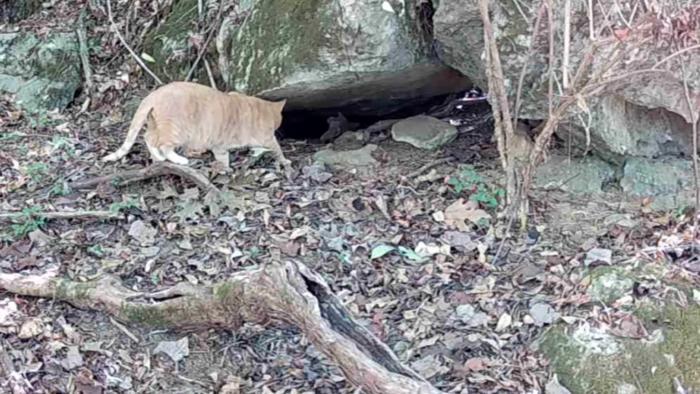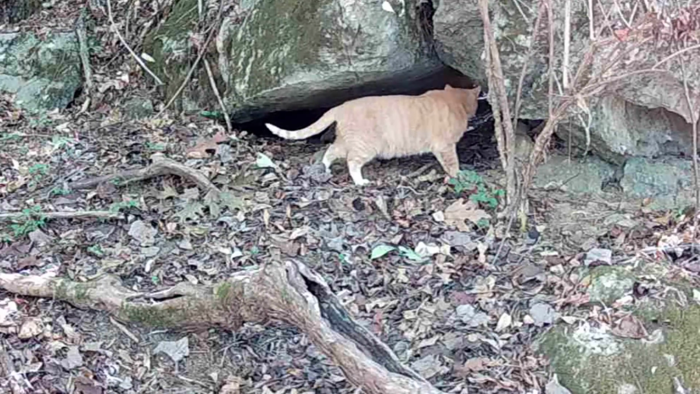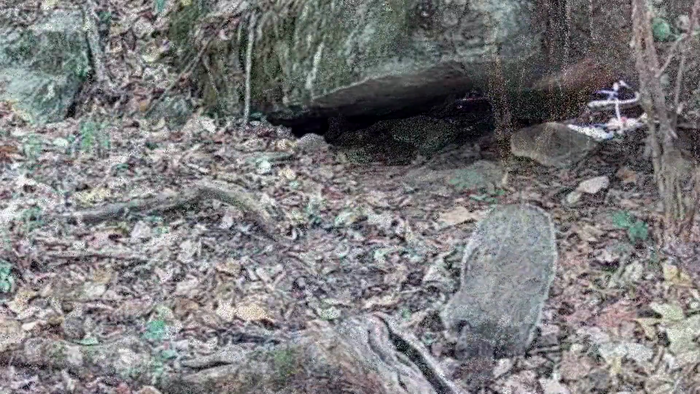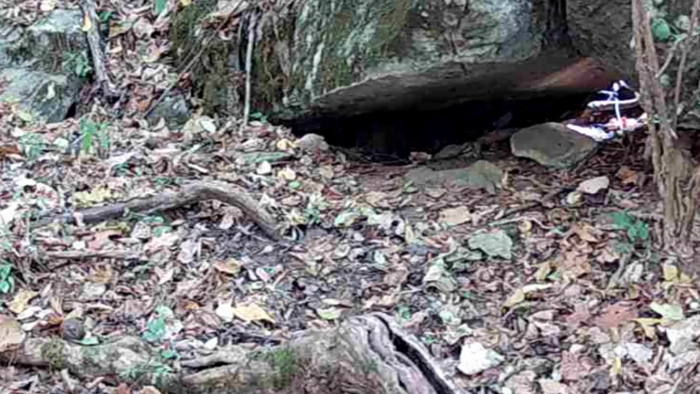And here's old Yaller up here, checking out the rock while Dirty Dan's away. He's got to leave him a present. Dirty Dan don't like that. I know he don't like that for sure. But old Dirty Dan comes back in. Got to check out his rock. He don't like it. He's going to head on in. Pretty soon he'll head in for his long nap.